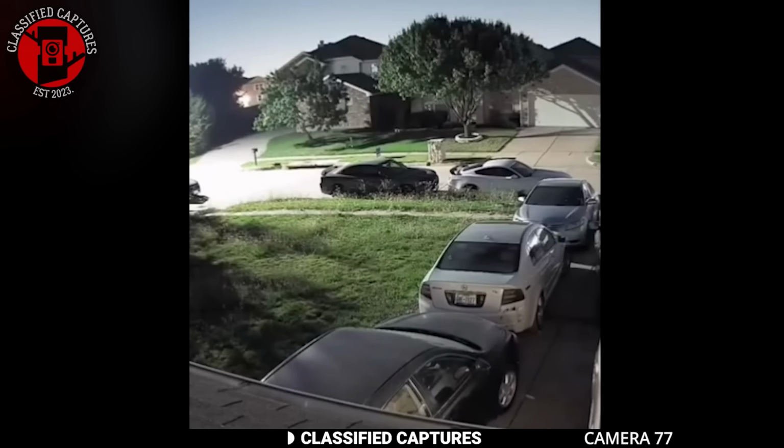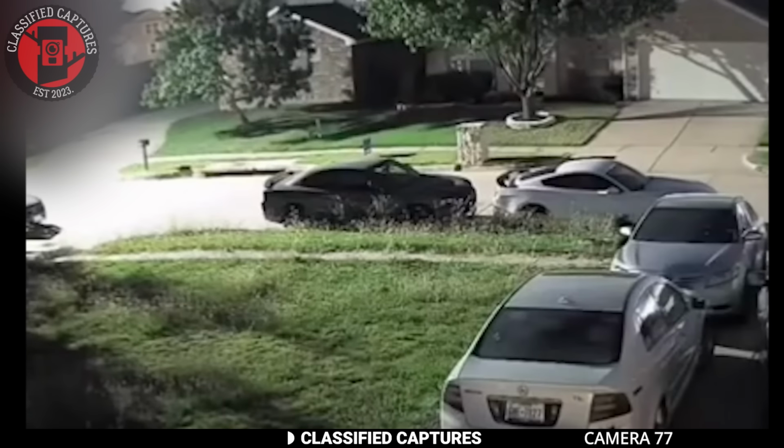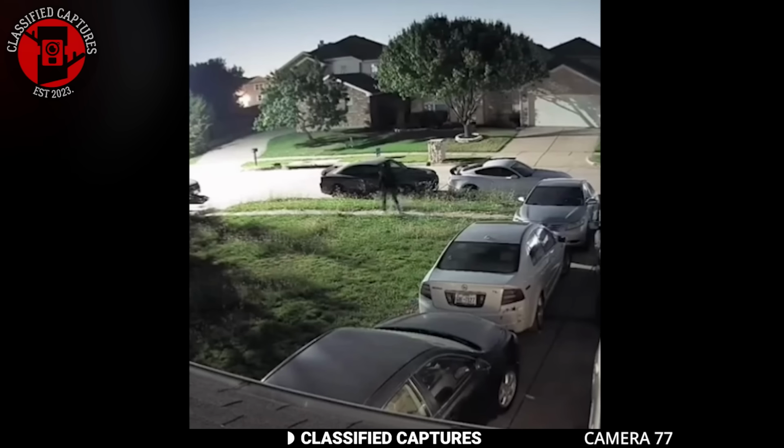Speaking of authentic clips, take a look at this one. And yes, that's a dark being with an inverted back moving across someone's lawn. The surprise, however, is that it doesn't remain in that form for long. Instead, it turns into a human being with clothes on.